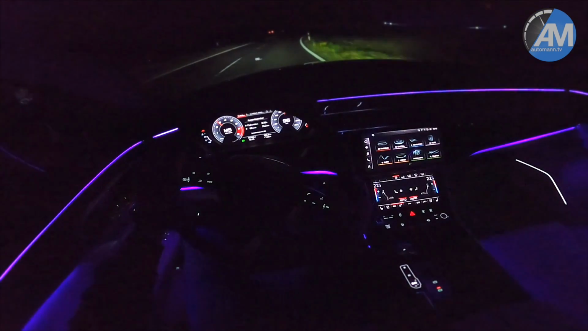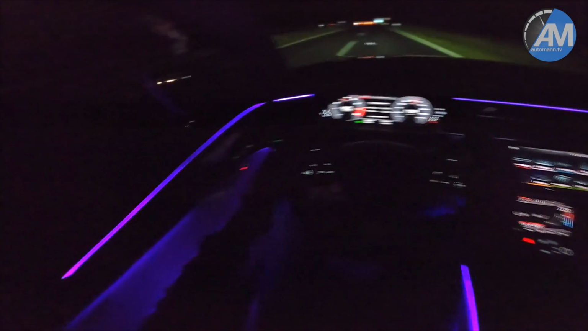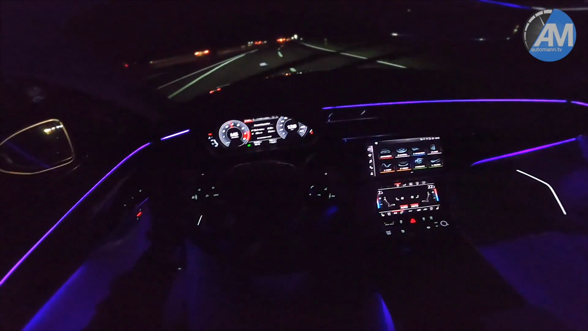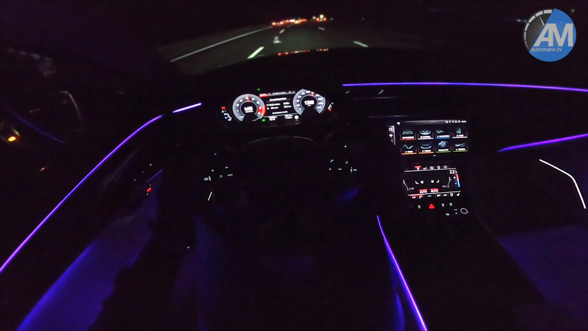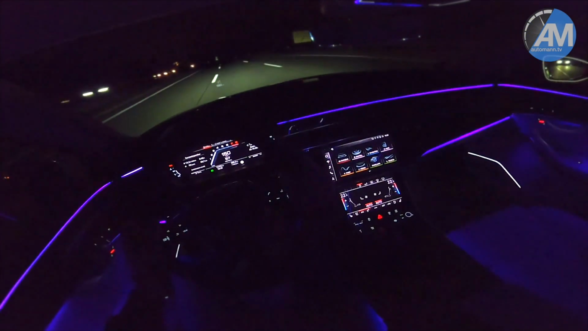I mean, the powertrain doesn't feel really different. Feels like being almost the same. And the V8 sound, of course, the soundtrack is very nice as well. I guess it's time to check how fast the car's going.